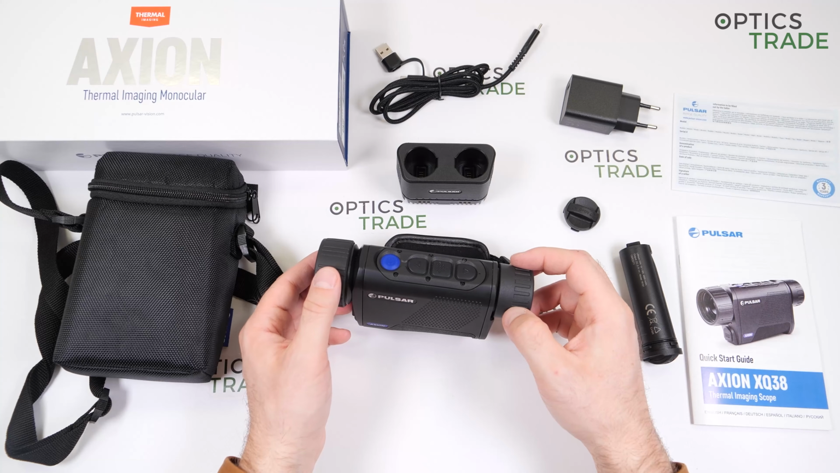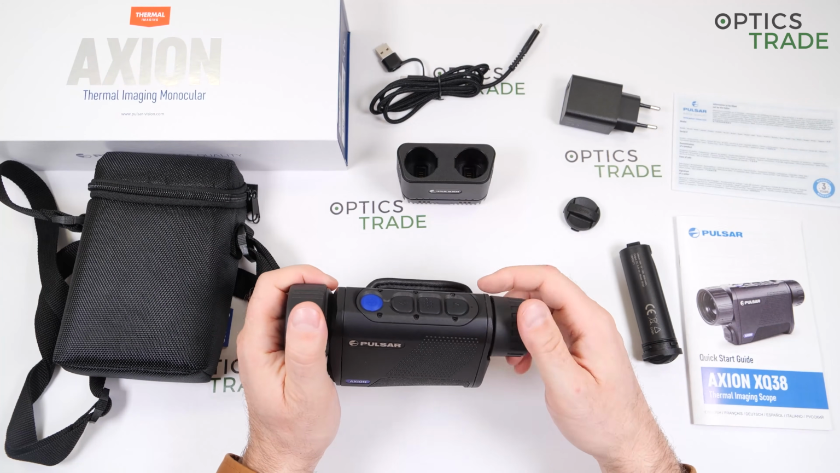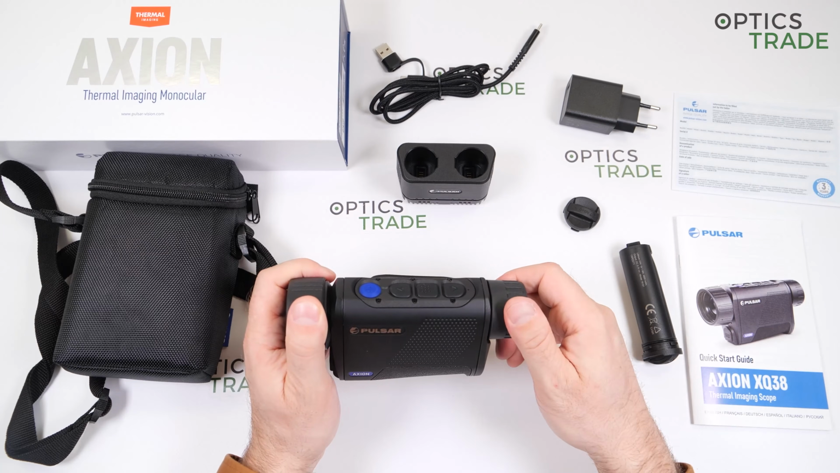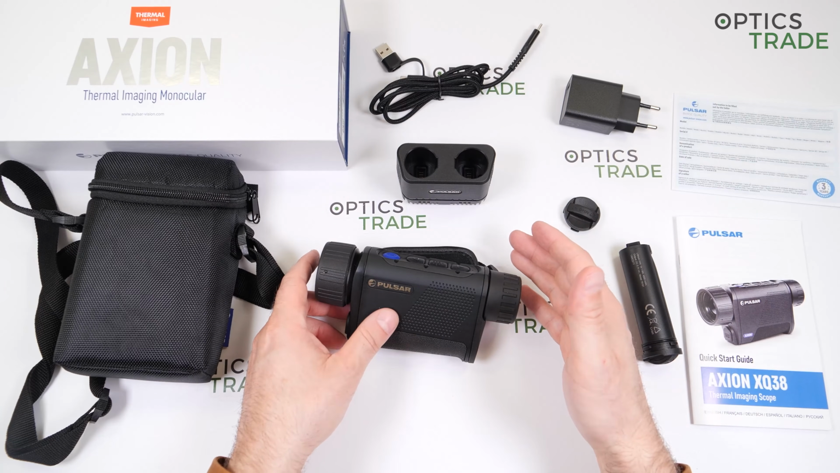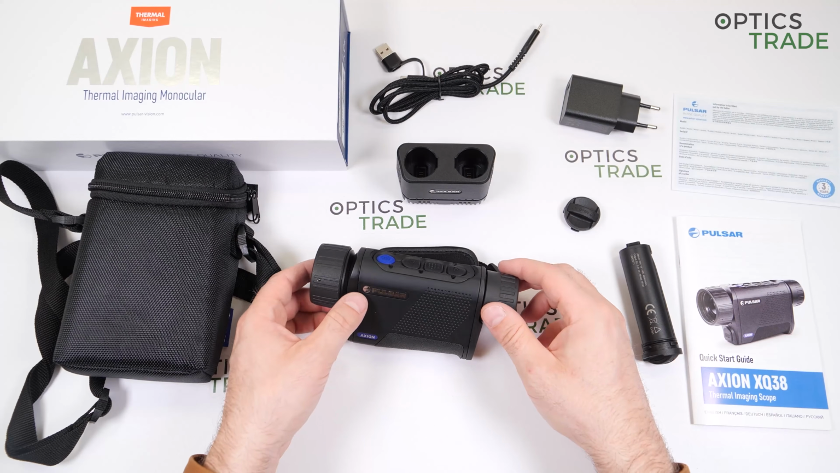use the StreamVision app on your phone together with this device. Anyone who knows the StreamVision app from other Pulsar devices knows that it's a really great app, and once you start using it, it's really hard to go back. We also have a video about the Stream Vision app. I still think that in 2020 it's one of the best apps on the market.